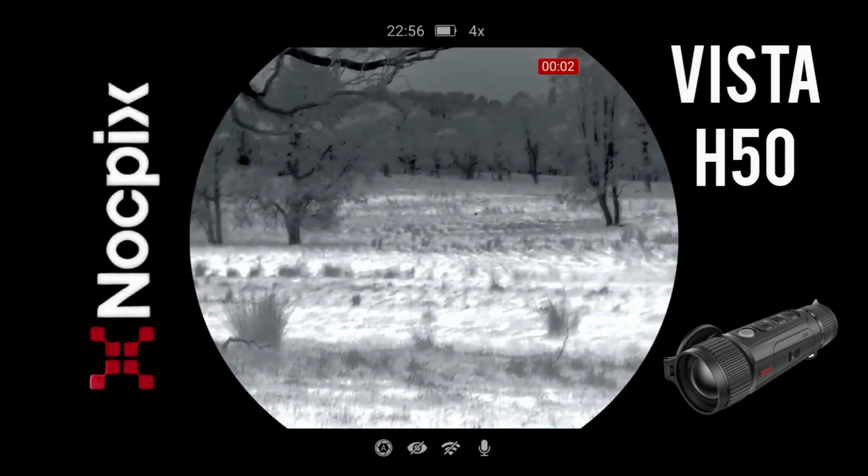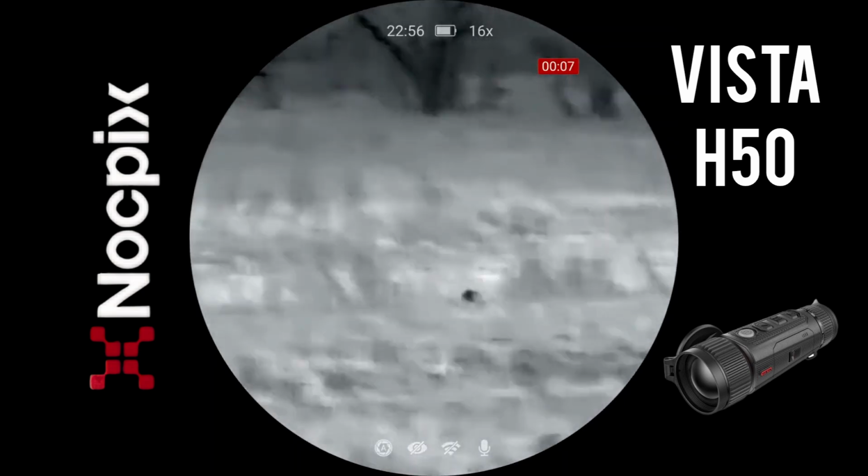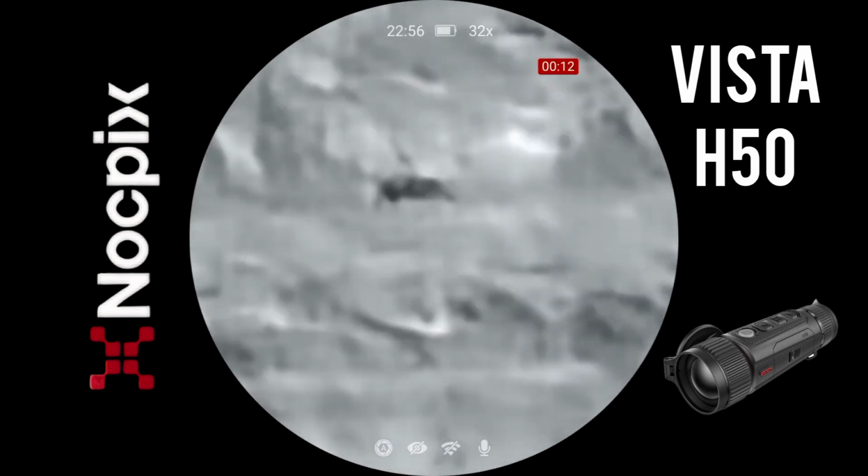Well, I've just gotten a sight of what could be my first fox for the evening. Oh, certainly looks like it.